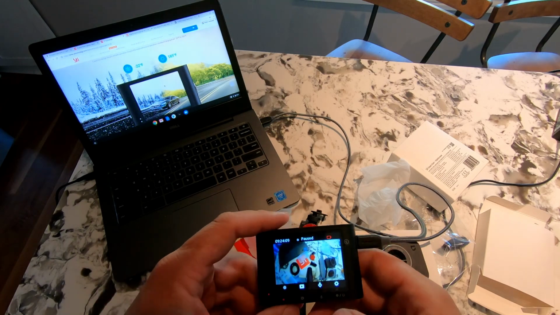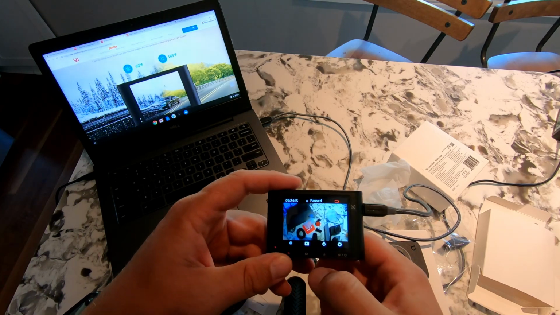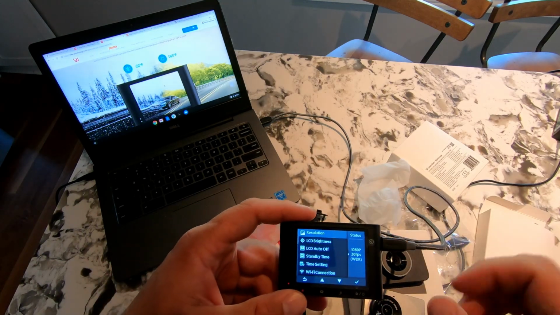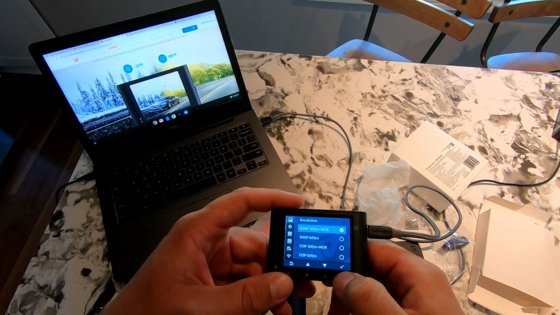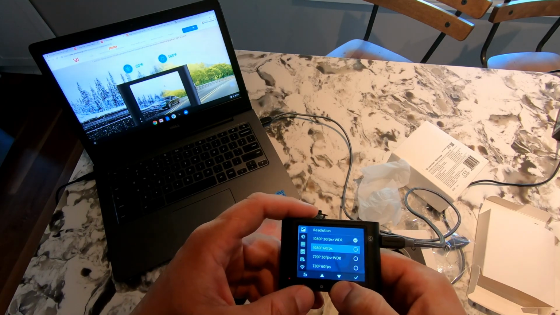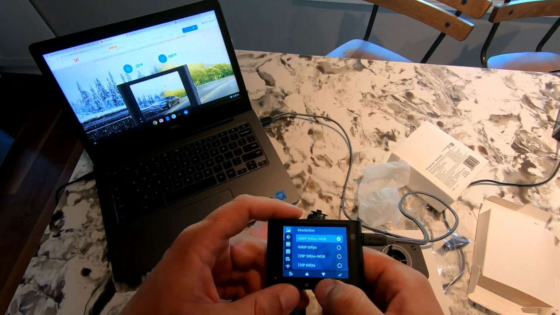No SD card found. That's fine. I haven't put one in yet. So let's see some of the options. There's record, playback, mic on, mic off. Let's go to settings. So right now it's at 1080p, 30 frames per second. You can go 1080p, 60 frames per second, 720p, 30 frames per second. I'm not quite sure why we need wide dynamic range. I'll play with the different types of settings and see what they produce.